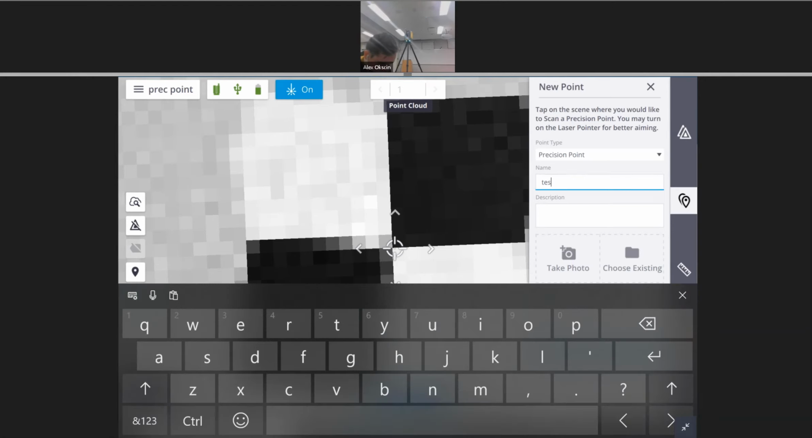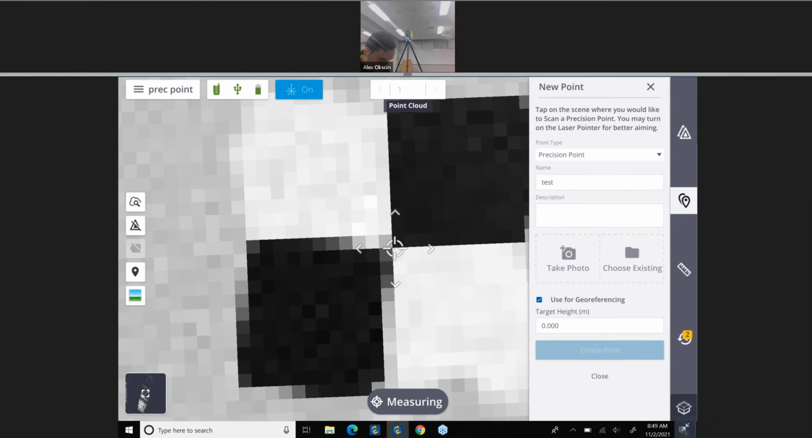So I'm just going to call this test, and I can just scan this point. I don't have a stopwatch on me, but if you timed this and compared it to the behavior of the old firmwares, where right now it's just doing a quick check instead of any sort of calibration, it would be a little bit faster. And for every precision point, that time really does add up if you're adding a lot of precision points in.